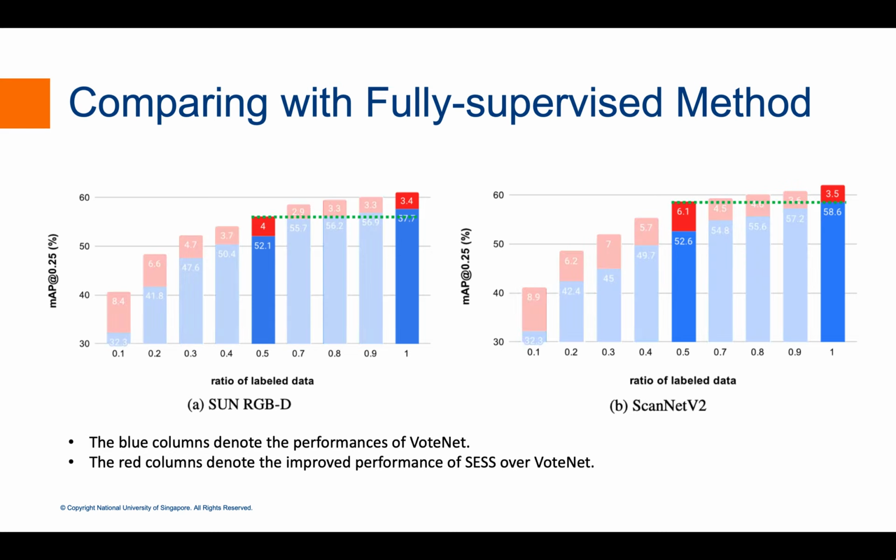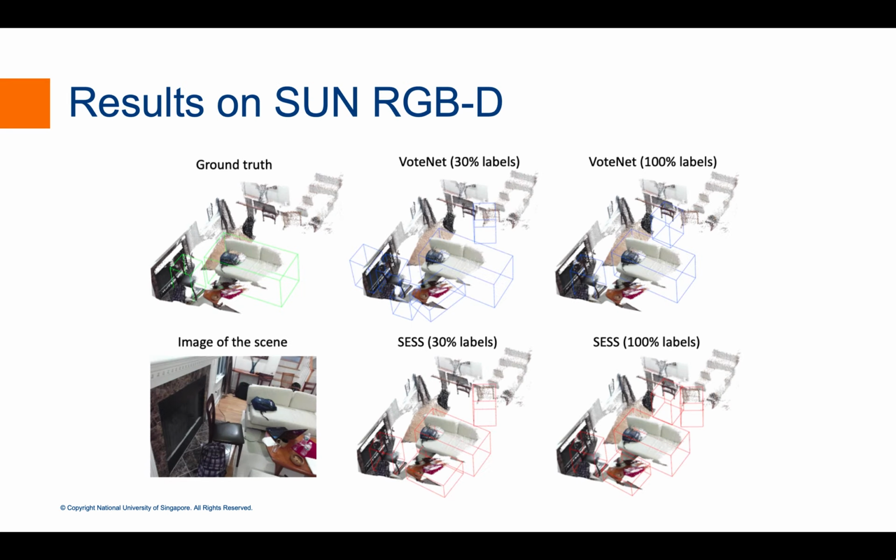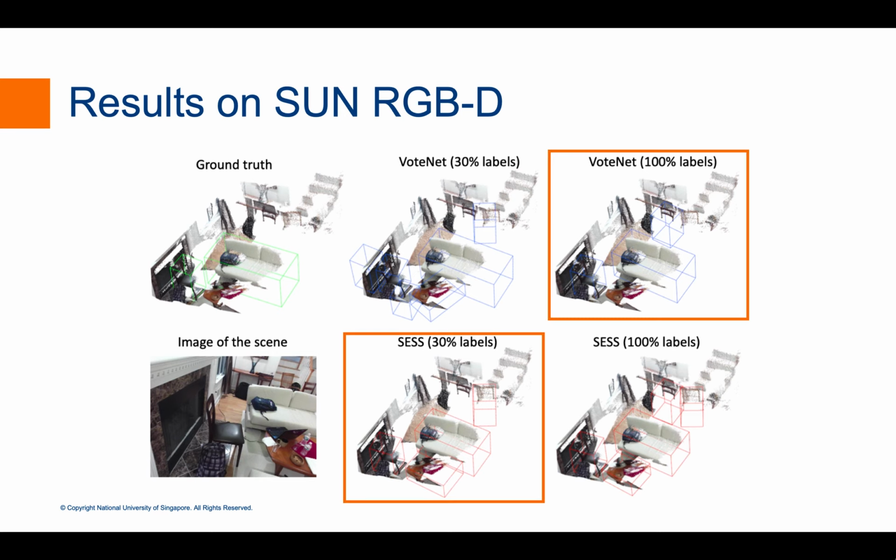Note that with only 15% labeled data, SESS achieves a performance close to VoteNet trained with 100% labeled data. We can see that the performance of SESS at 13% labeled samples is comparable to VoteNet at 100% labeled samples on a SUN RGB-D scene.